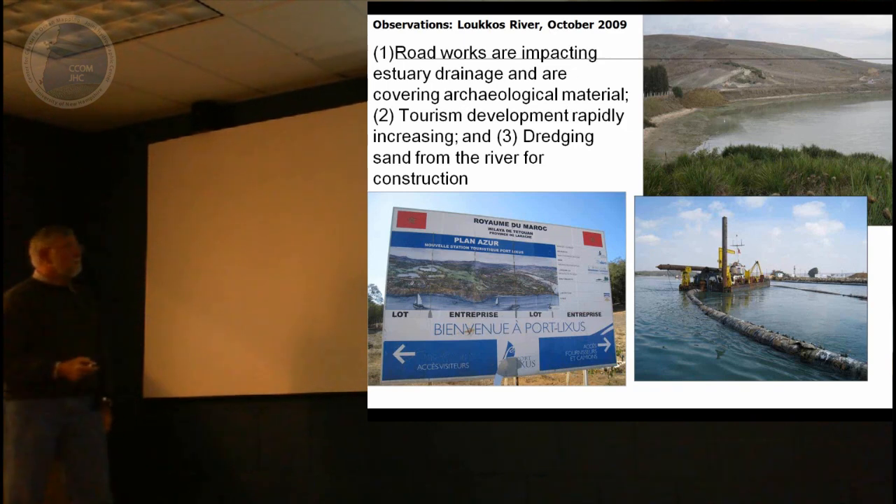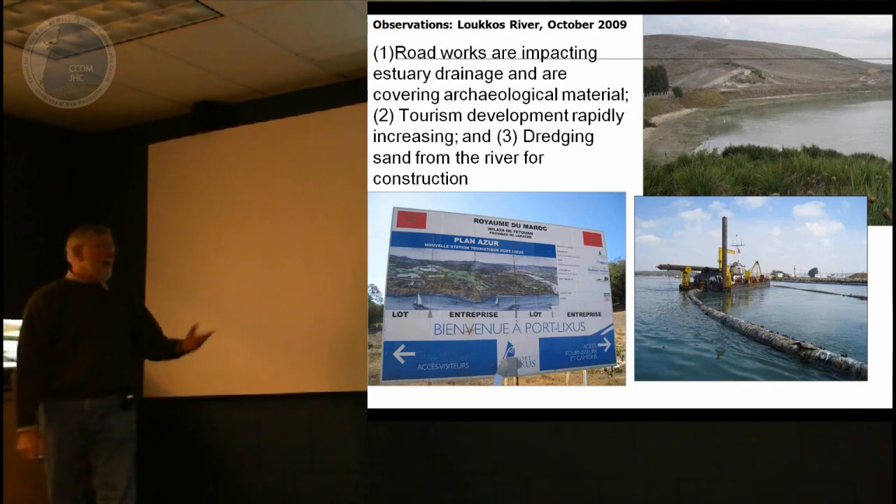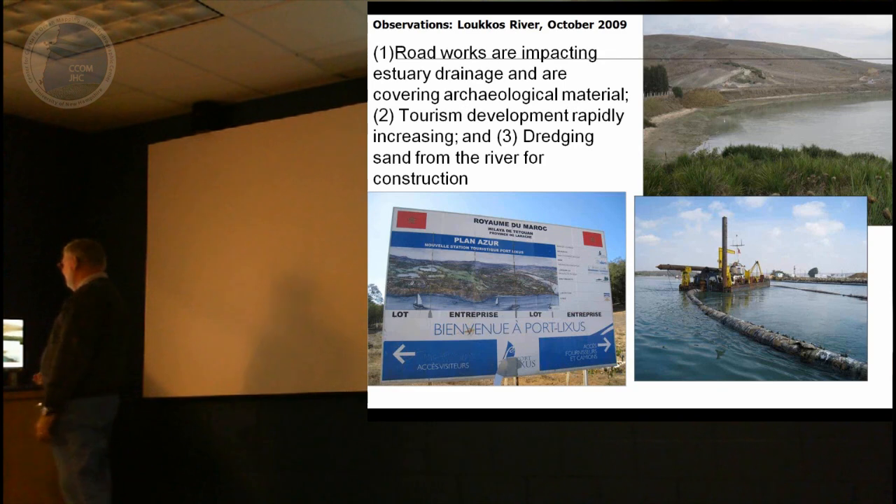And the other one, in the mouth of the river, fairly close to it, they're pulling like 6,000 cubic meters of sand out of the river every day, 24/7. And that tends to have a change impact on the sediment balance in the estuary.